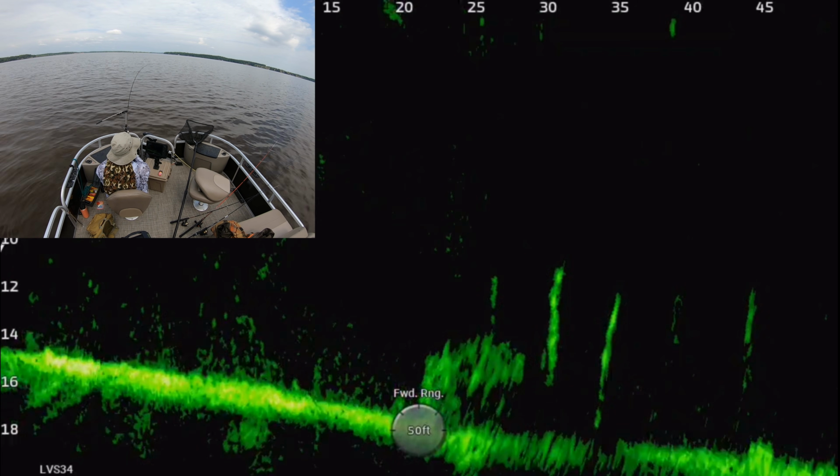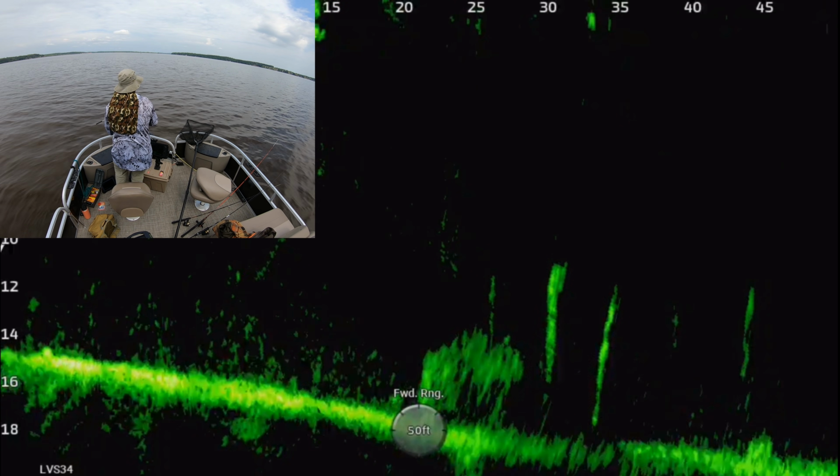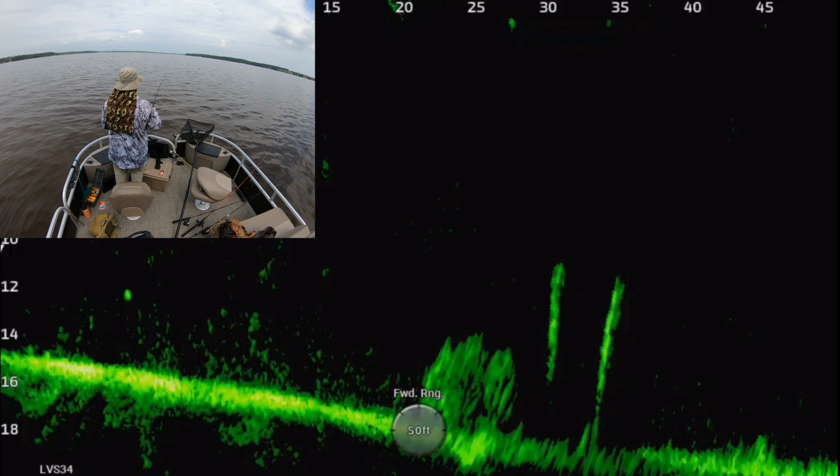I can't even see any. Oh, there you can see it just barely at the top there. I didn't see any of it on the screen there though. As soon as it got down to it, another fish was biting. This was a great pile right here.